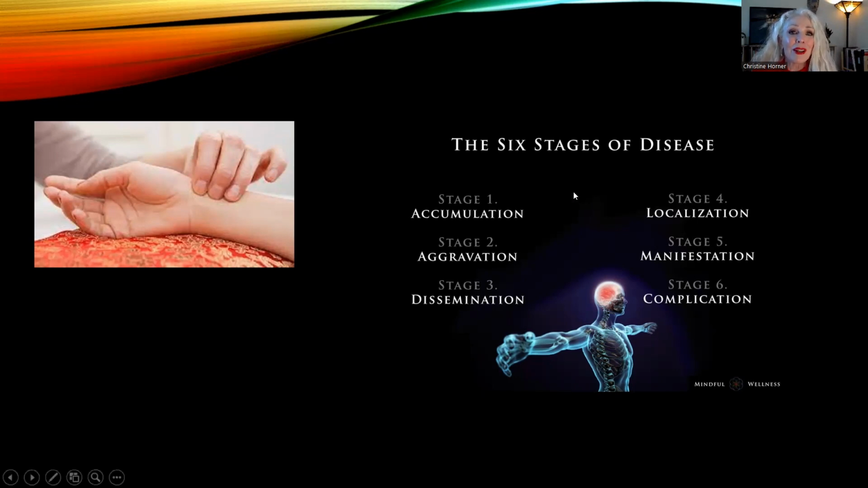So we really want to try to find these imbalances at earlier stages, because at that point in time, they're easily reversible with simple diet and lifestyle techniques. So I liken thermal imaging to pulse diagnosis. With pulse diagnosis, we're feeling the imbalances. With thermal imaging, we're seeing the imbalances.